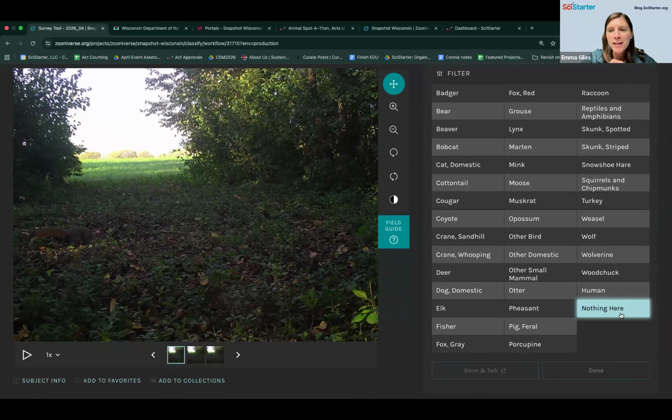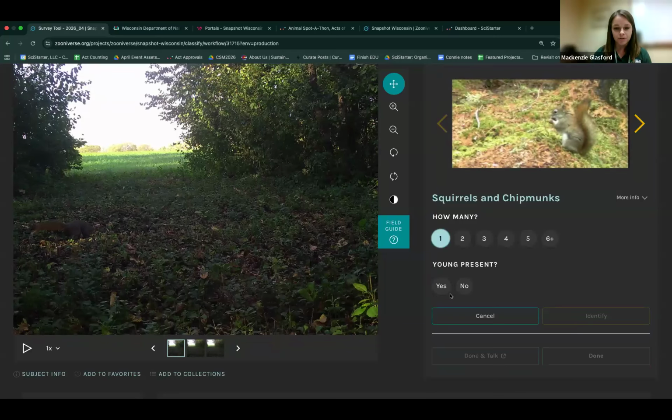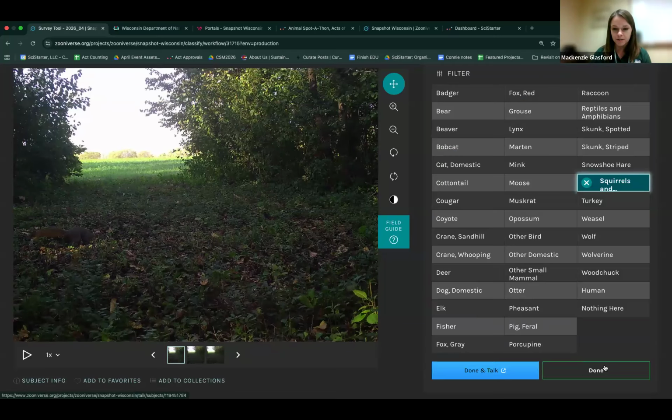What is all this for? Why are we looking at all these images? How does it help? That's a great question, and I'm glad you asked. All of the photos get transformed into usable data, and they are used to support wildlife management decisions.